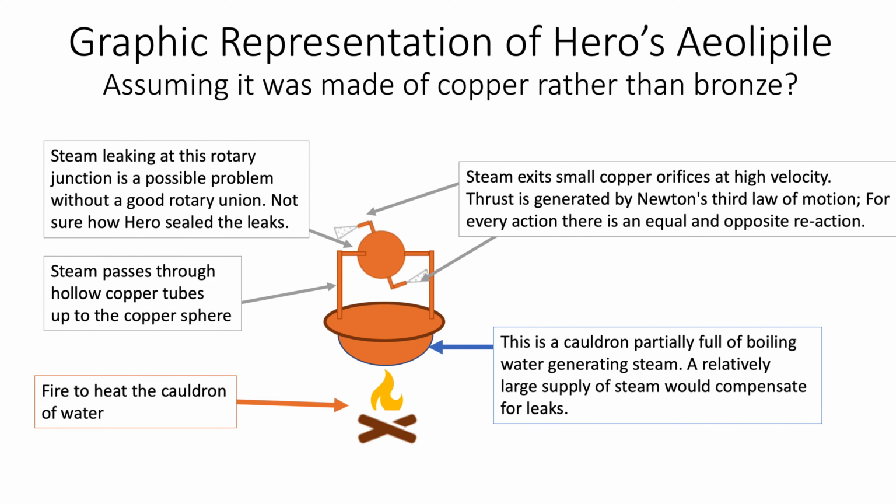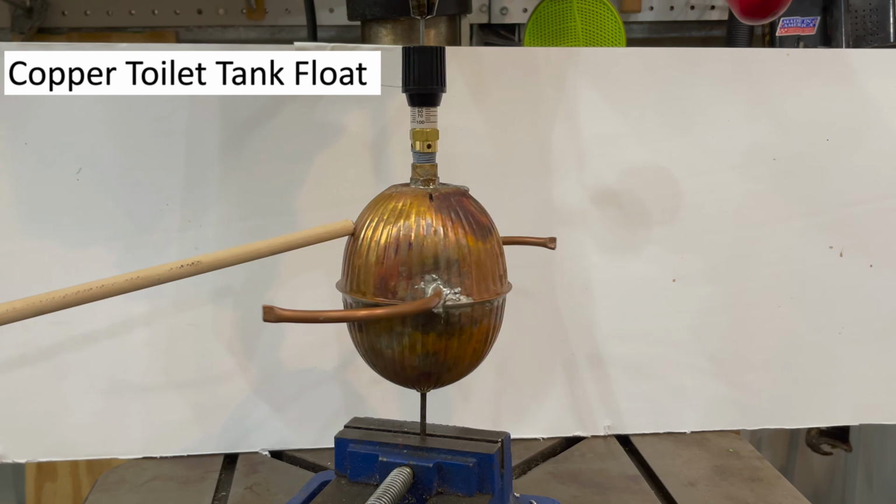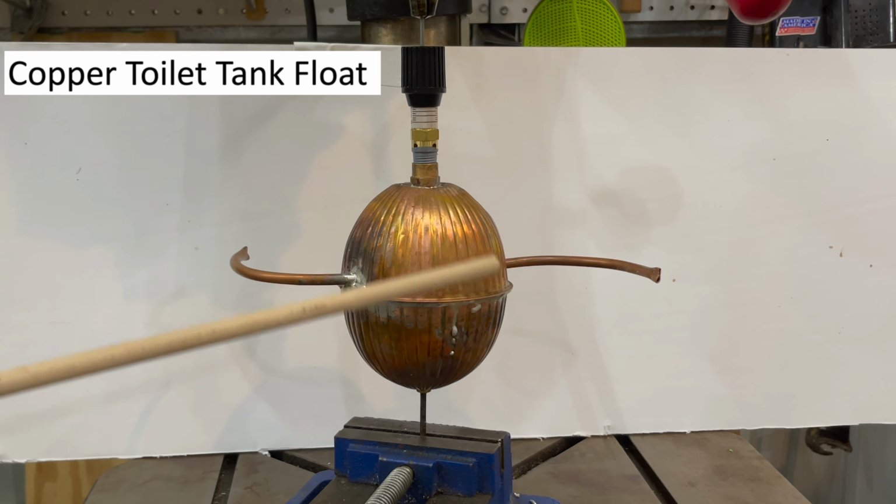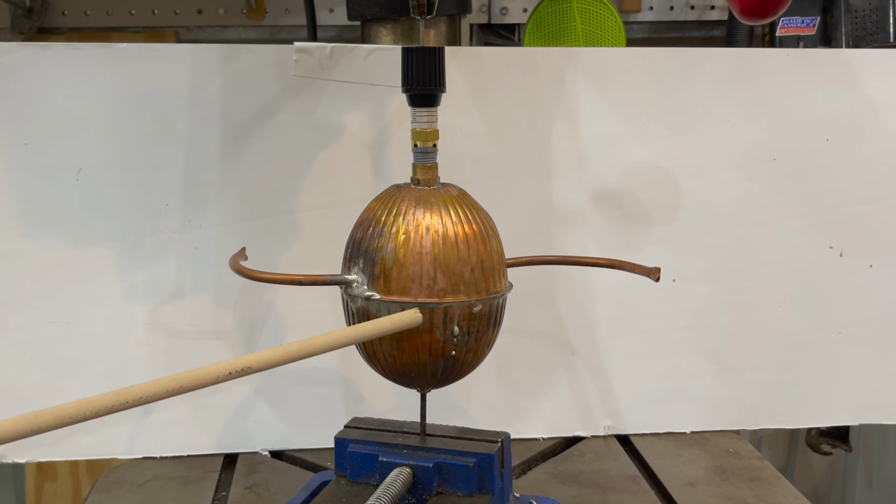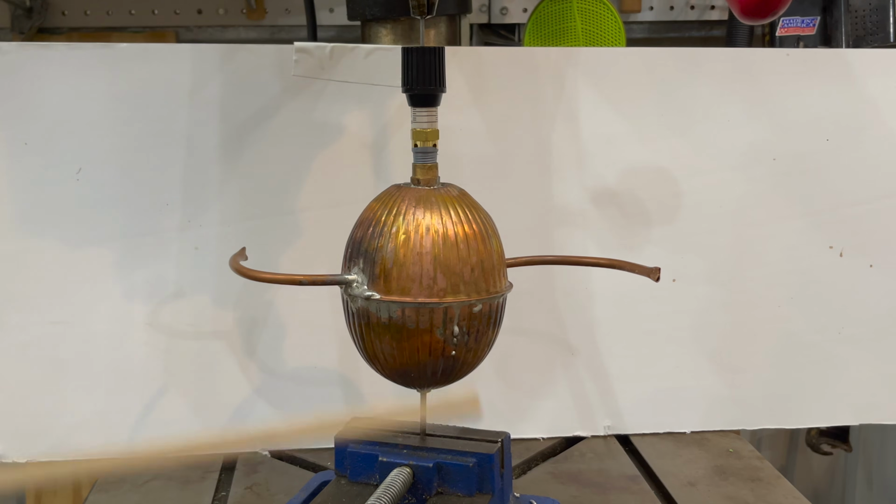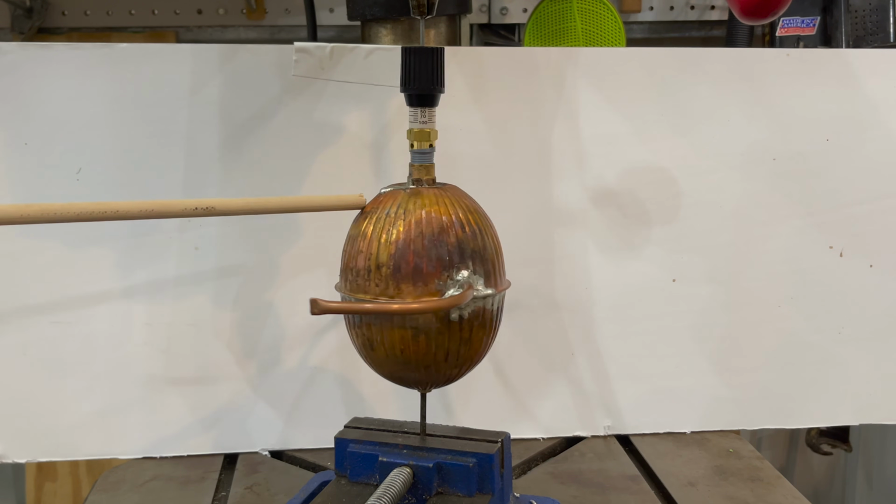So anyway, I came up with an idea how I could do this without a fancy metalworking shop, and this is what I've been able to do. This is just a standard copper toilet tank float. I had to purchase it off Amazon because they're not as readily available these days. Just trying to mimic what Hero of Alexandria used in his Aeolipile. Now in his design, it was spinning horizontally. There were some complications trying to do that.